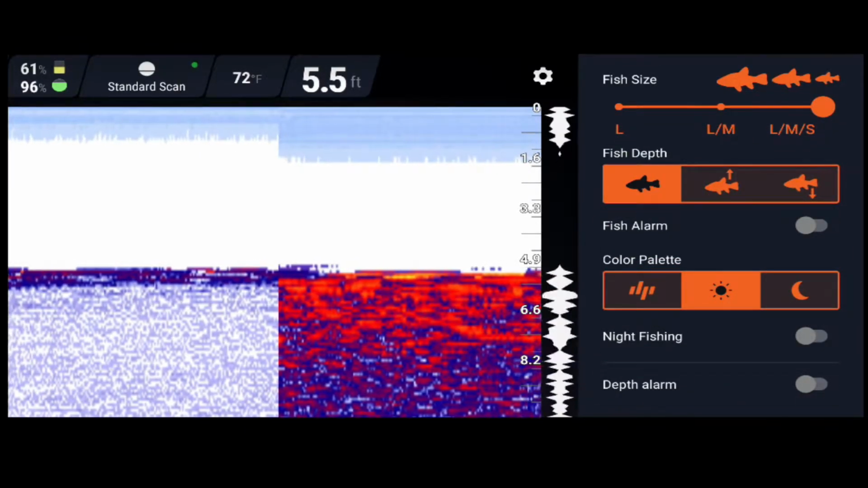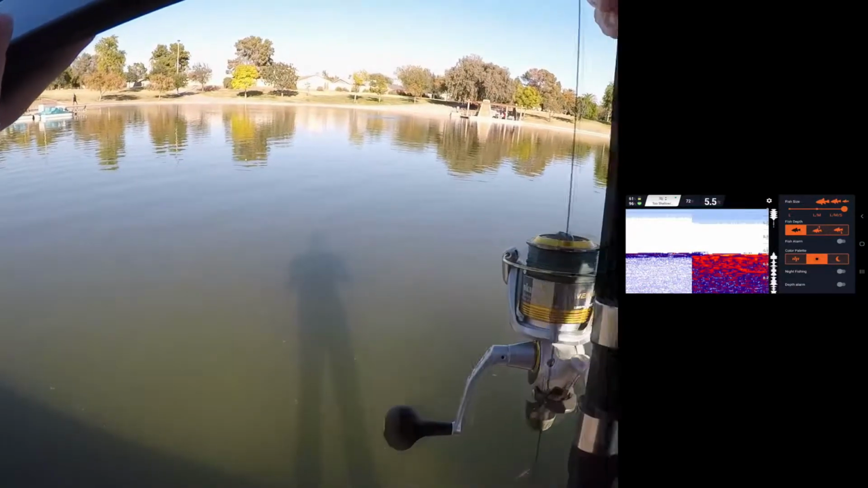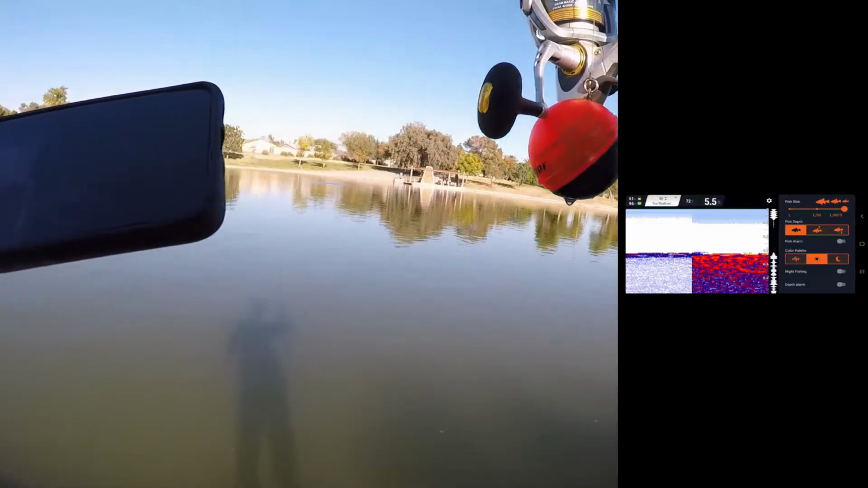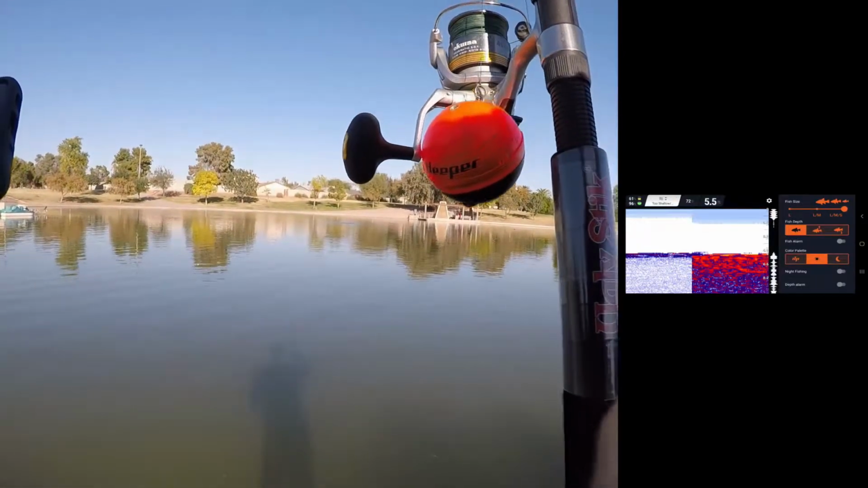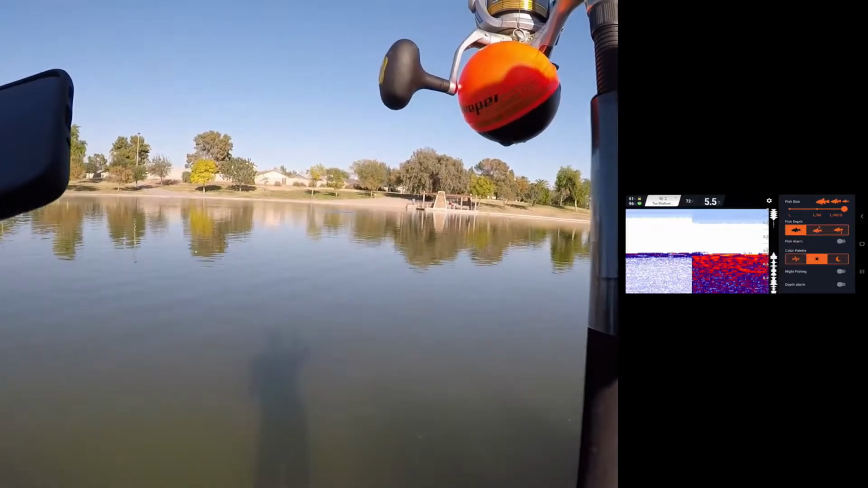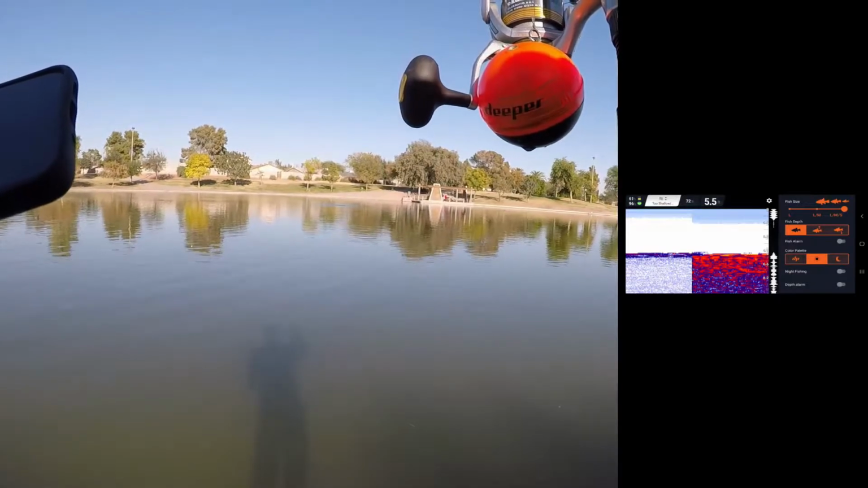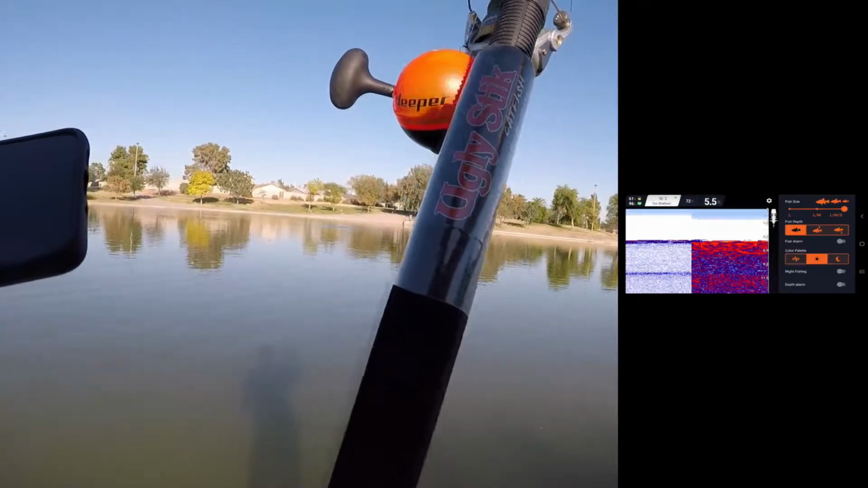Night fishing, so I'm going to come back to the unit here. Now this is not what the unit looks like when it comes out of the box. When you buy the unit itself, it is going to be all black. Well, if you get the Deeper Pro Plus like I have here. If you buy any of the newer models, they're going to have different colors, whether it be white or like military green or something like that. This is the orange cap.